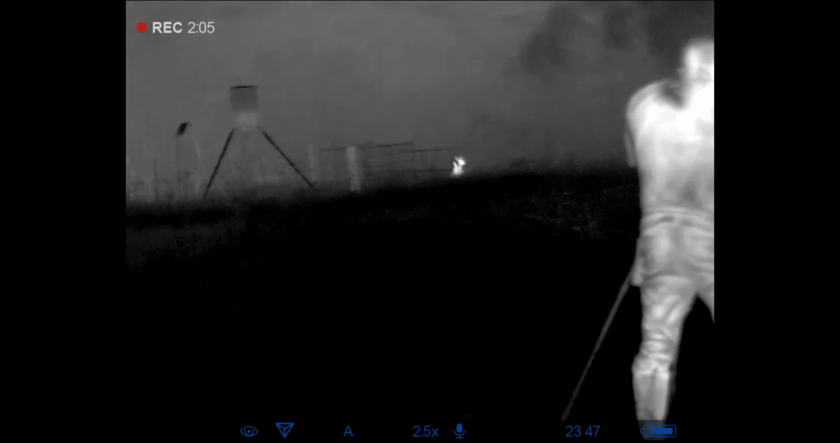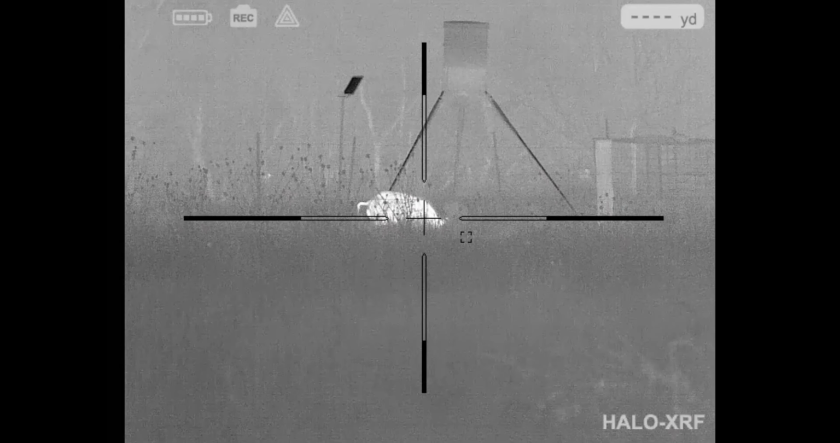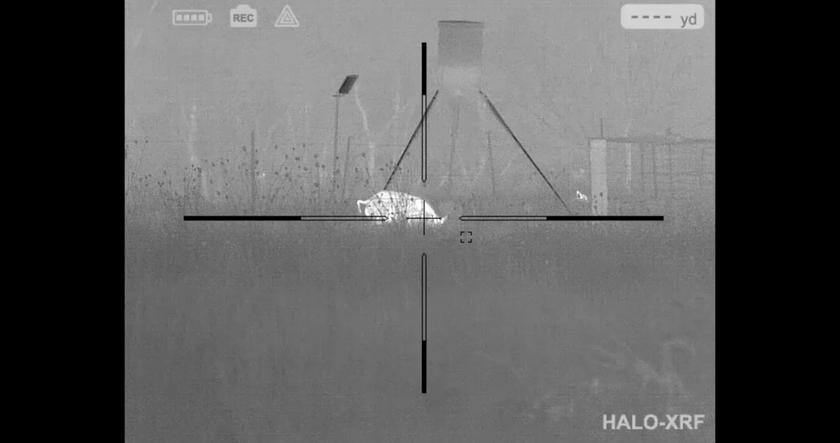And then, you know what? My daughter missed the shot. So she scans back over to it now, and you can see that deer run off. But that hog is gone. But just because she missed her shot does not mean that we missed our shot.